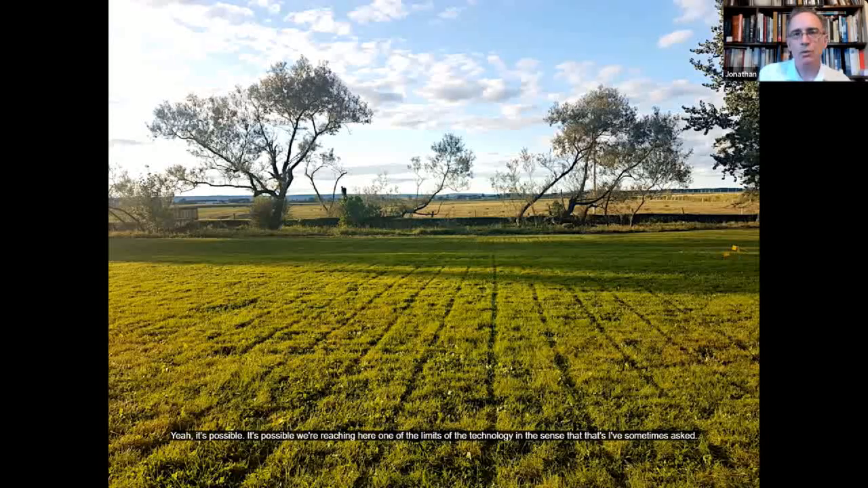We're reaching here one of the limits of the technology, in the sense that I've sometimes asked, can we identify the person in there? And actually, we can't. What the radar is doing is it's detecting basically the grave shaft. It's detecting sometimes the edges of the cut, typically the bottom of the grave shaft, where you get this great planar reflection from the bottom of the cut of the grave.